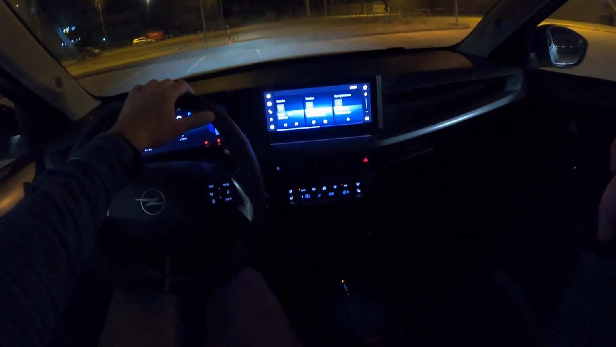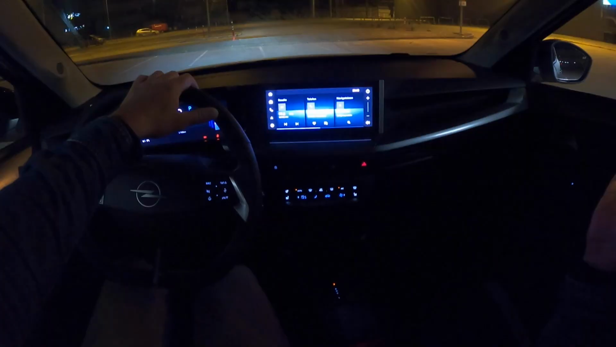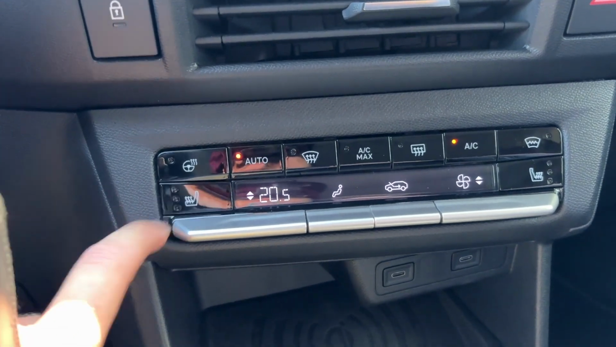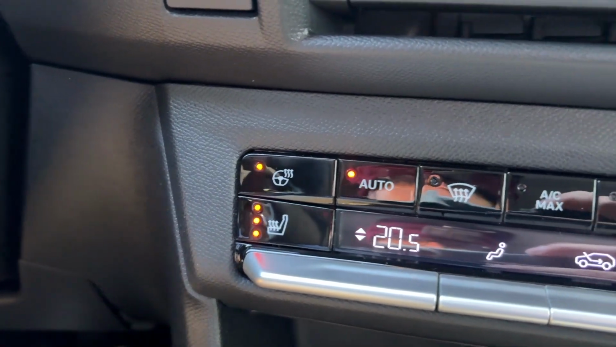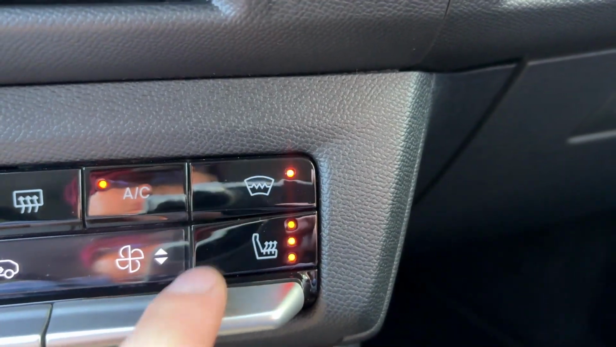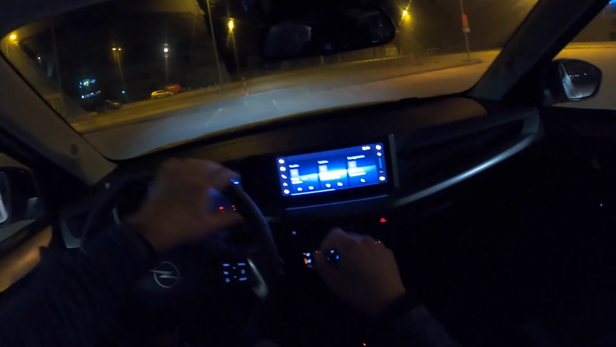Alright, so yeah, this thing is pretty loaded. There are not that many options or packages available, but this one has the most expensive one, if I'm not mistaken, the winter package, which includes heated seats, heated steering wheel, and even the heated windshield. And this means that it doesn't have just a wiper area heating, the whole windshield is heated.